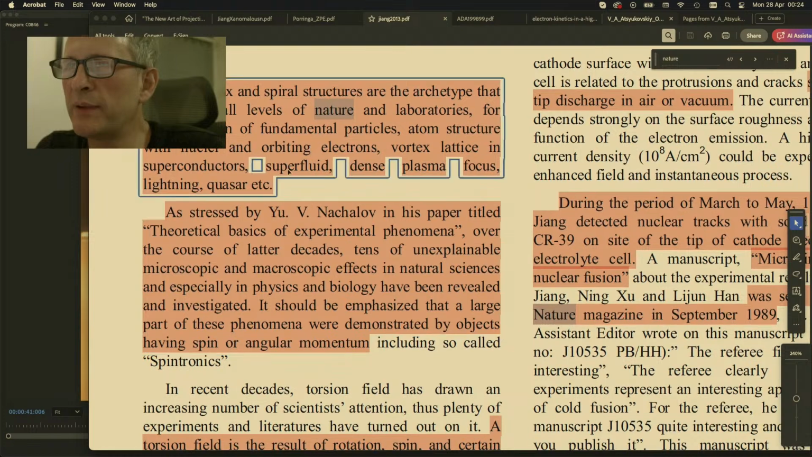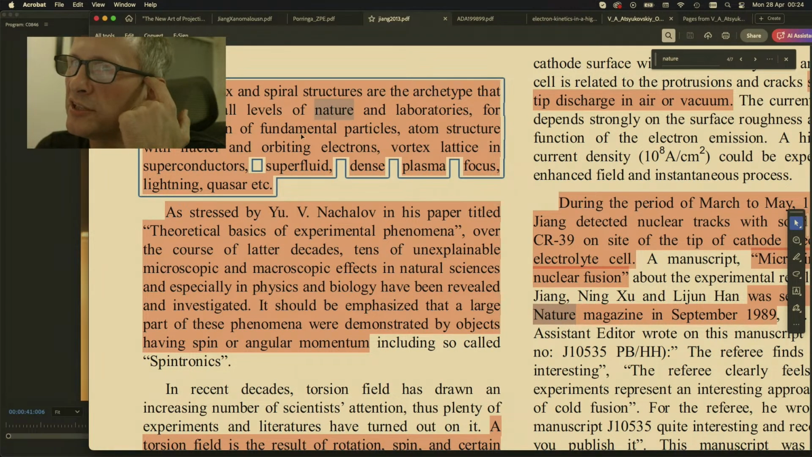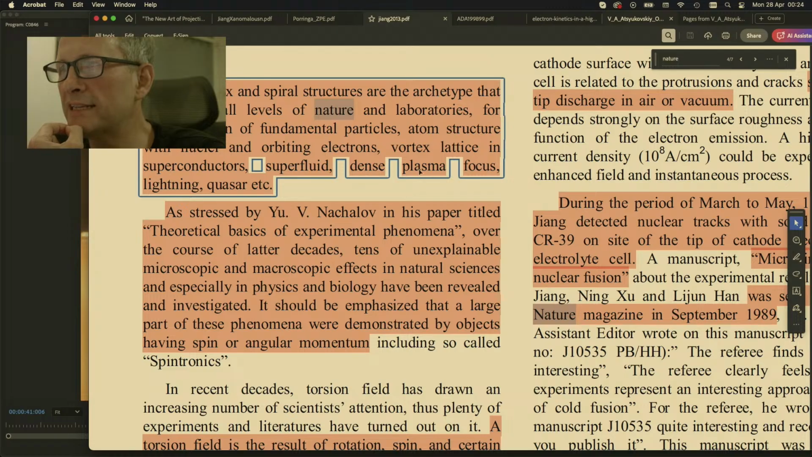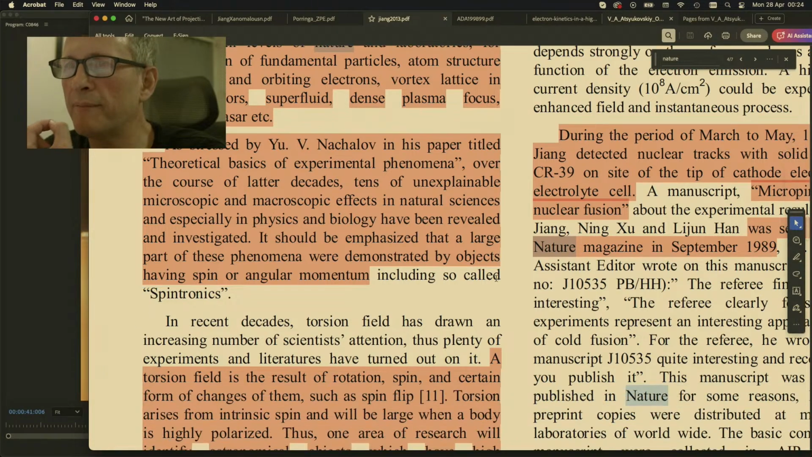For example, spin, and he's repeating what he said before, of fundamental particles, atom structure with nuclei and orbiting electrons, vortex lattice in superconductors. That's a new point there, and I agree, I've mentioned it before. Superfluid, dense plasma focus, lightning, quasar.